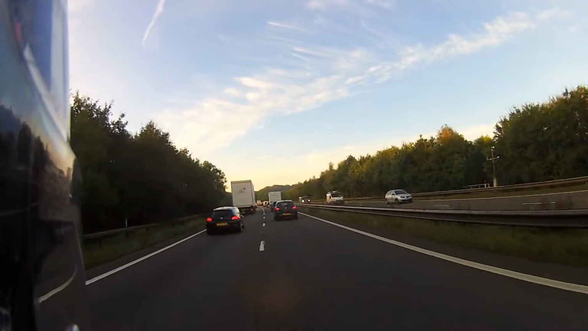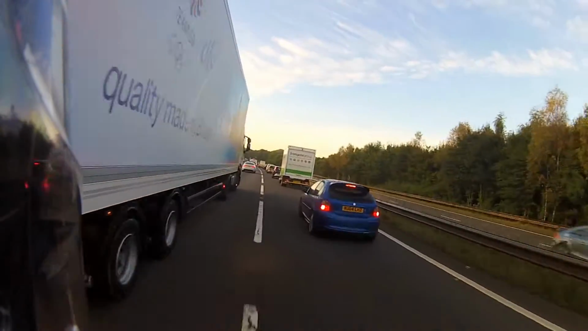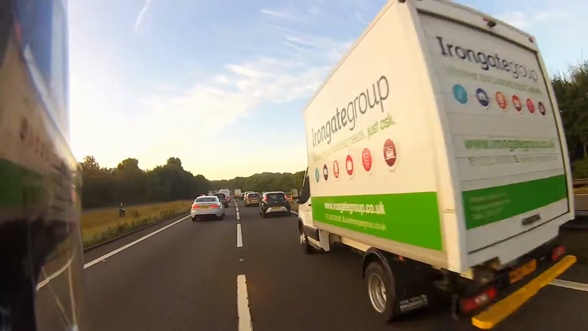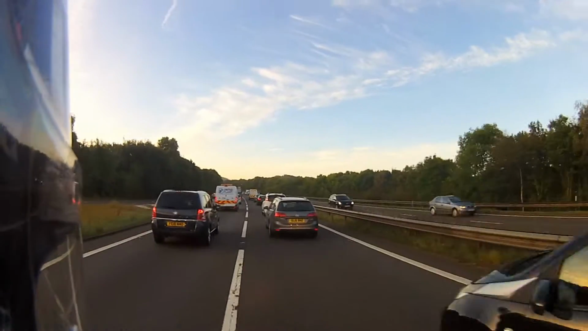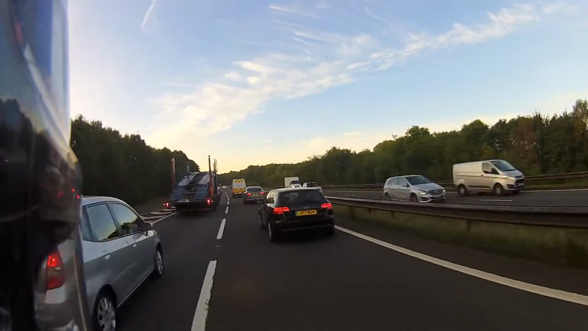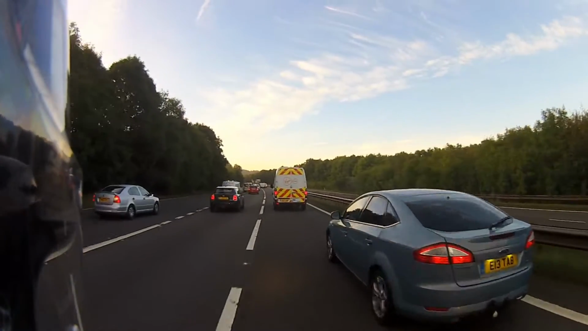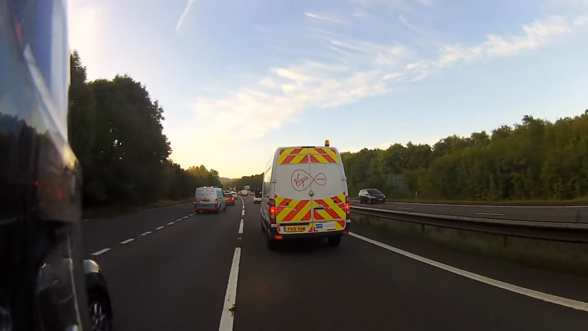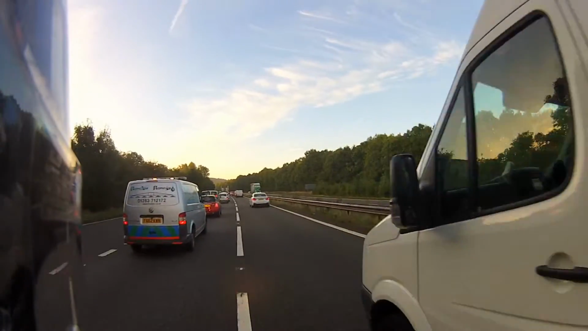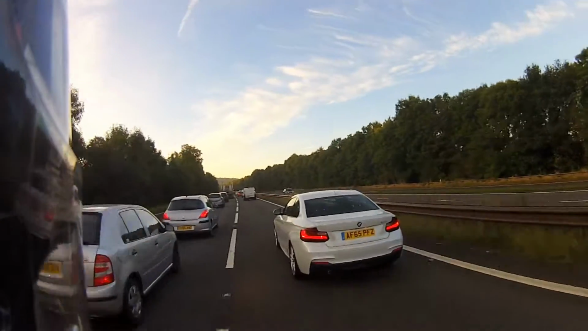So yeah, I'm a lot more confident in filtering now. I do sometimes still put the foot down, depending on how tight the turn is, or how tight I have to get in between cars if I'm going around cars sometimes. I'm not at that point where I can just maneuver my bike in between cars.